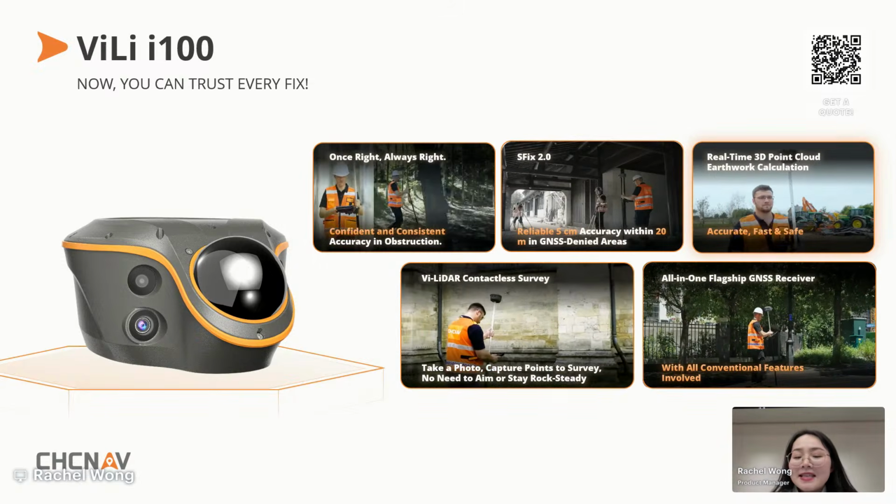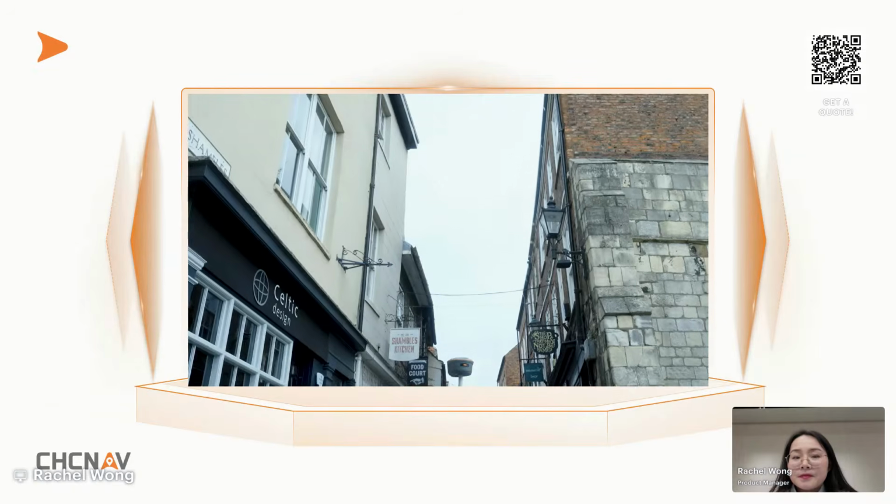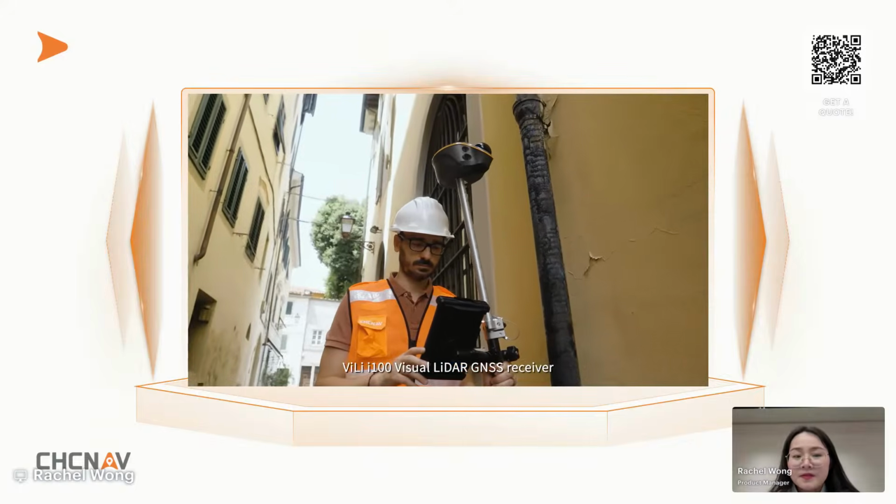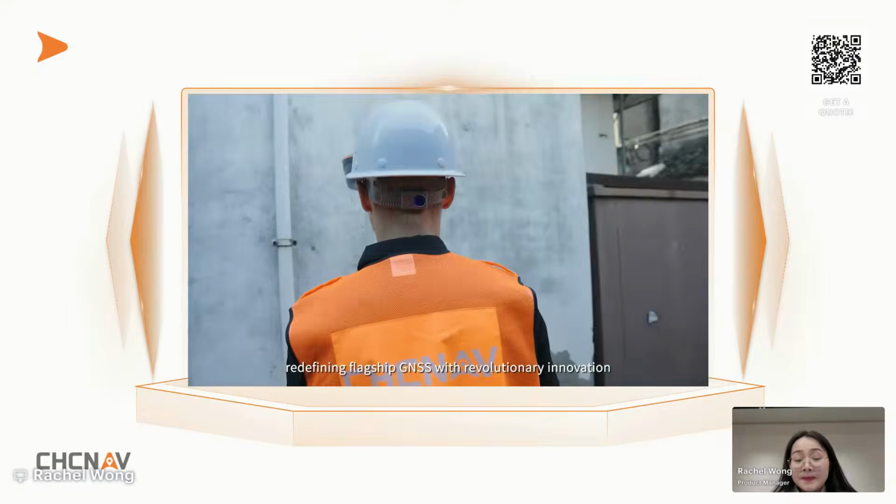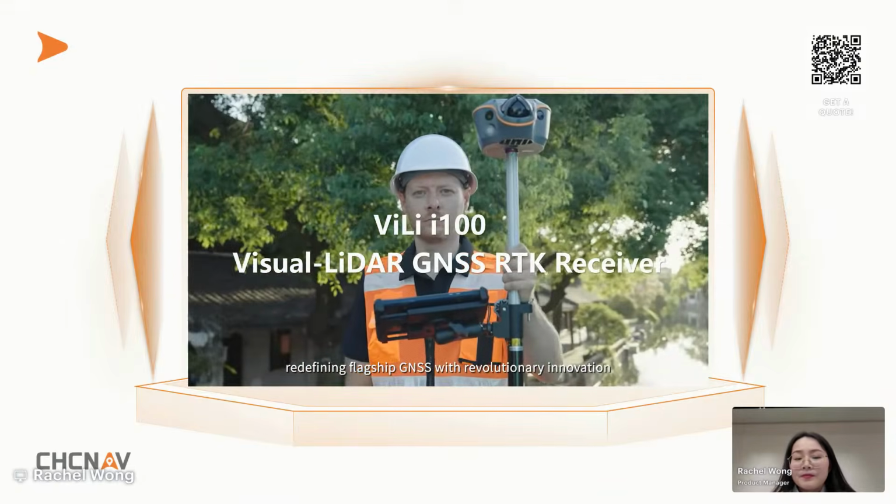And next, let's take a short video look at the ViLi i100 in action. Introducing CHCNAV's new ViLi i100 Visual-LiDAR GNSS receiver, redefining flagship GNSS with revolutionary innovation.